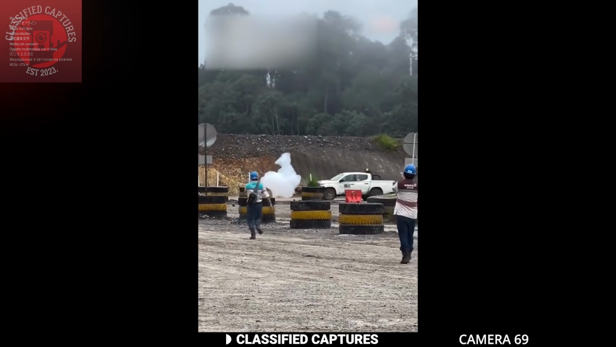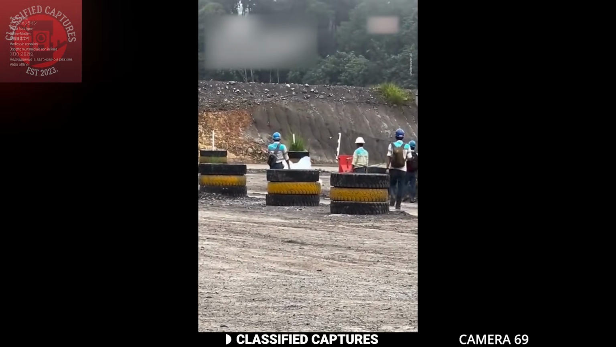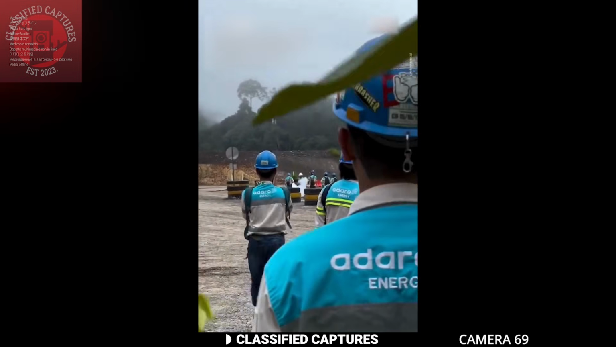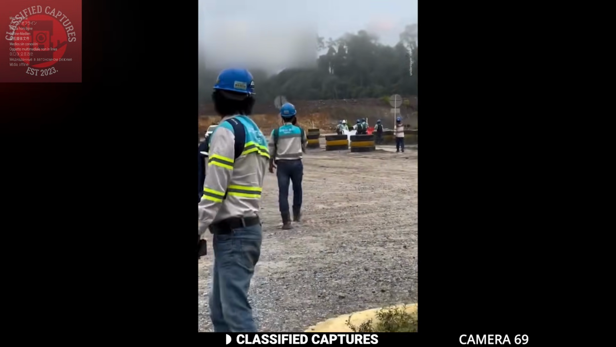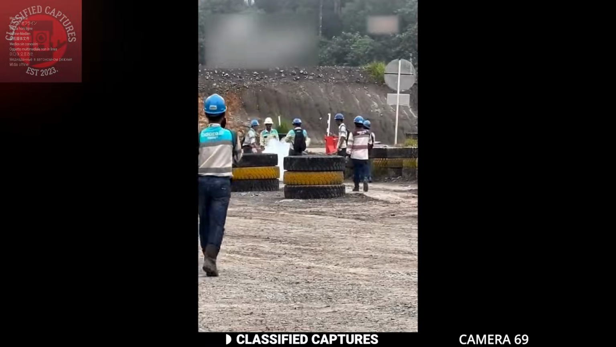Now, we all know that clouds aren't supposed to fall. They're supposed to stay suspended in the sky. But this moment seems to challenge everything we thought we knew. Just look at how the men rushed to check it out, running over in disbelief to examine what appeared to be a fallen piece of cloud. But here's the real question. Can clouds actually fall, or is there another explanation for this strange phenomenon?